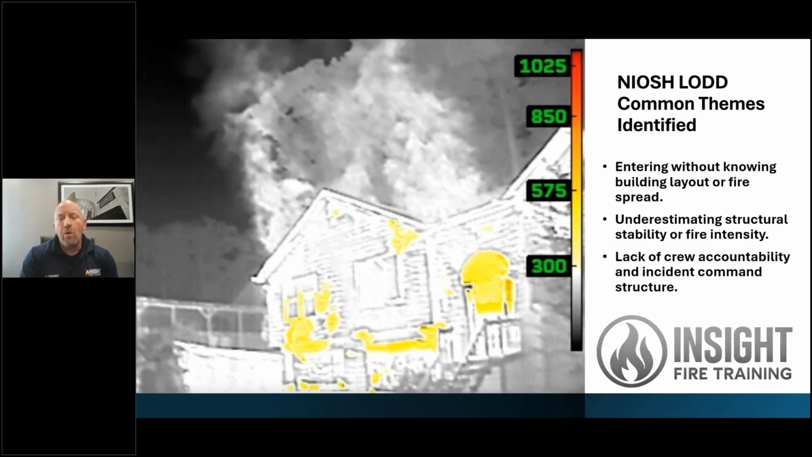We don't even know the true numbers, number one. Number two, they have to be asked to come in to investigate it. And number three, we are the ones who are not holding ourselves accountable, not NIOSH. It's not their job to fix us. We need to fix ourselves. Accountability starts with us. And this is what they've commonly pointed out that no one likes to hear.